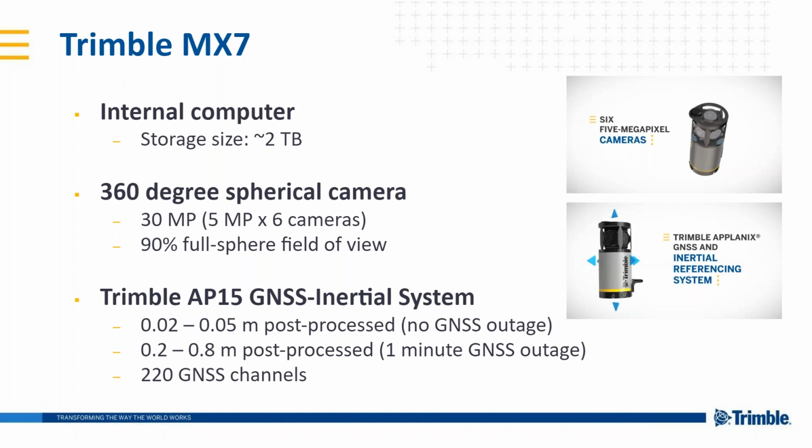Now, to establish the position of the system, we first of all use, of course, GNSS, GPS technology. But besides that, there is an IMU in there as well, which helps keep the position of the MX7 known. When you have GNSS outages, it also looks at the tilt and so on of the system, so that you have a correct position of your camera.